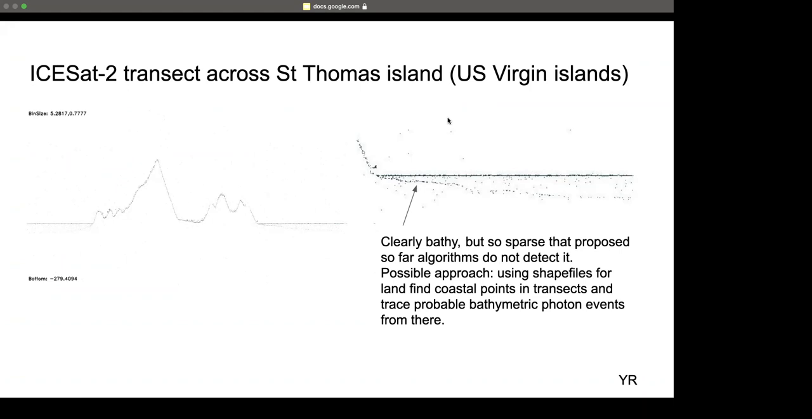So we think it might be useful to use shapefiles for known land, find the coastal points where the land meets the water, and just start tracing bathymetric photon events from there. But this is just an idea.